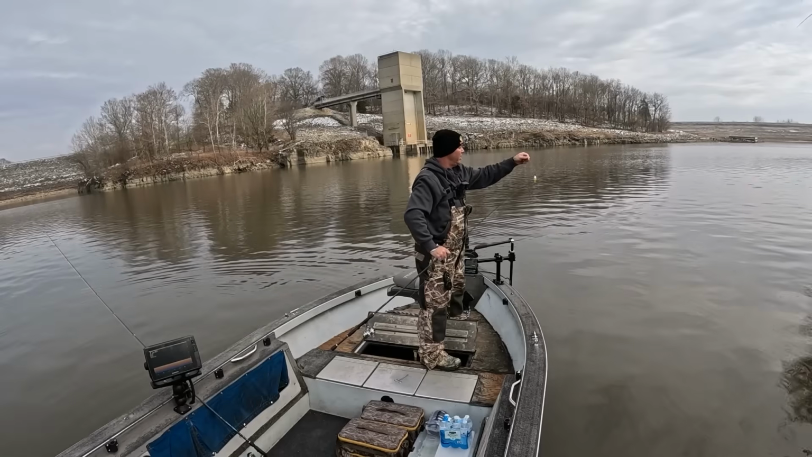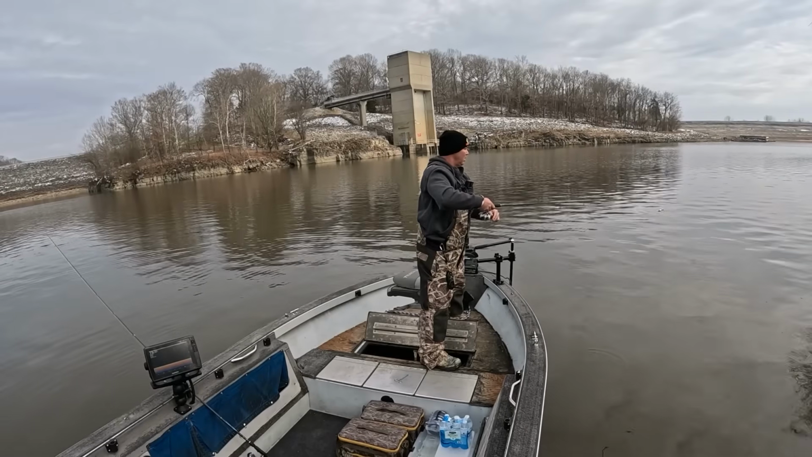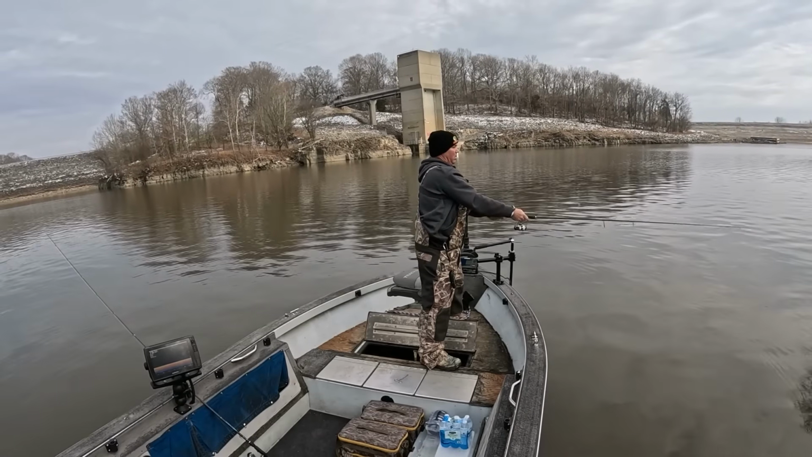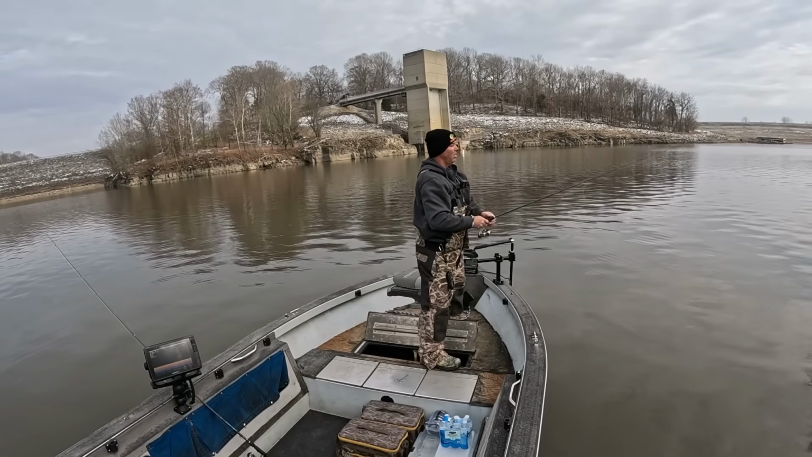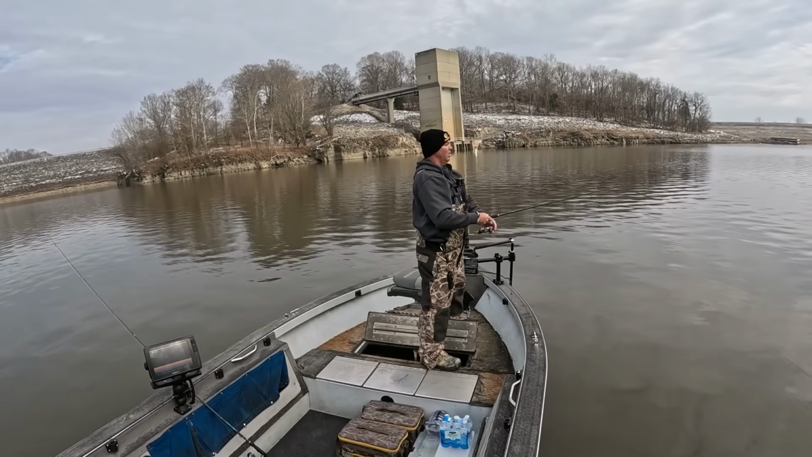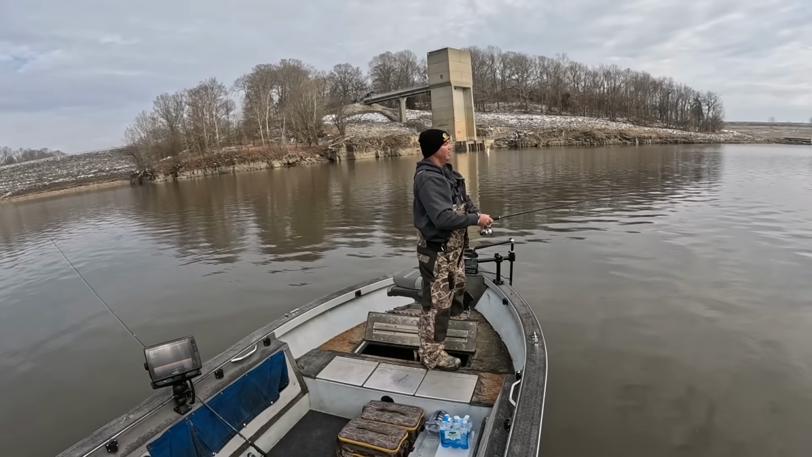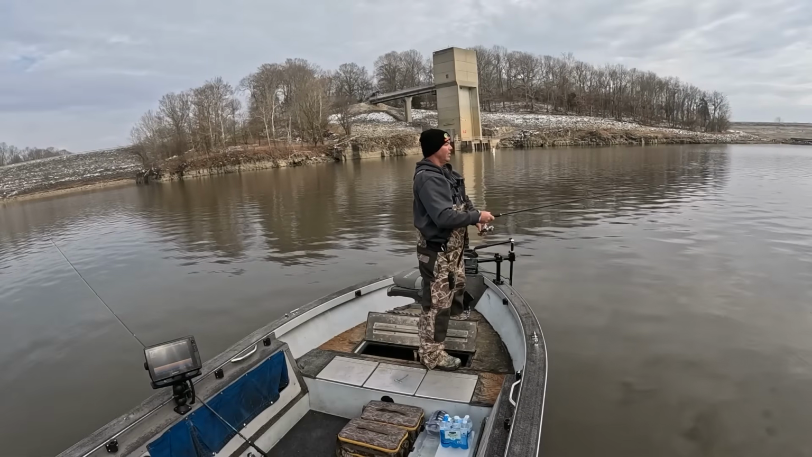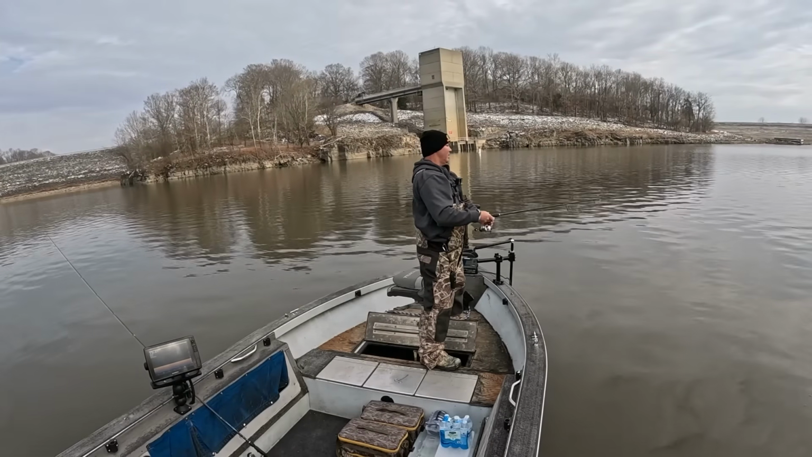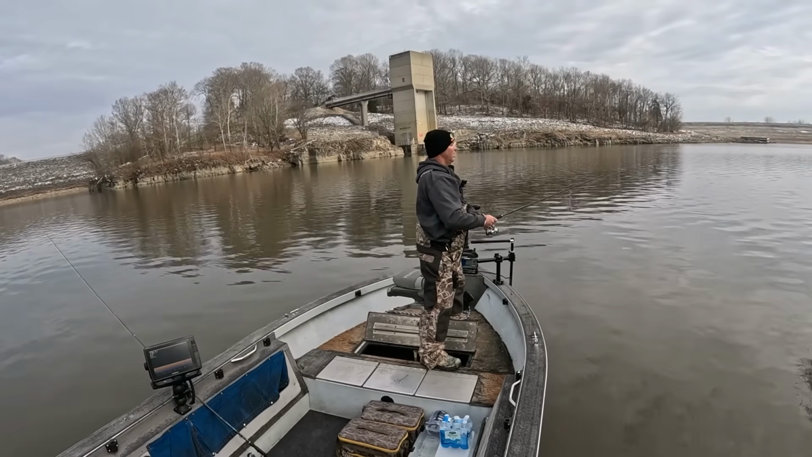And when you're bobber fishing, it can be a little aggravating sometimes because you get into a mess pretty quick, but it can be a lot of fun too. And they're still over there.